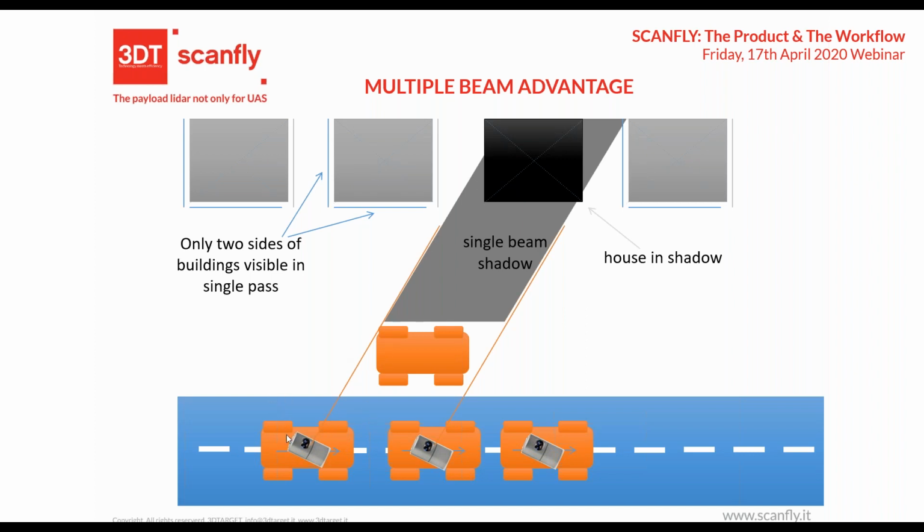You are moving in that direction from left to right, and rotate the LiDAR head a little bit to take in one shot this and this surface. You are always missing this part, this facade of the building. And look at how big the shadow is with a single beam.